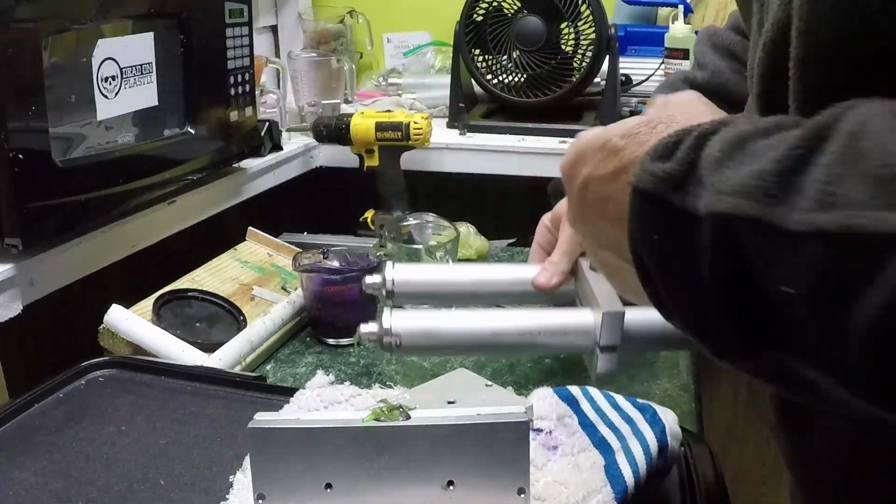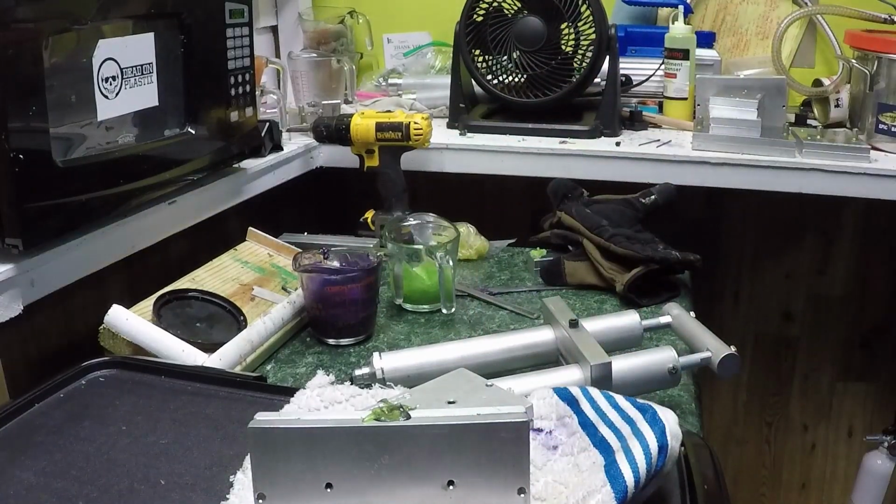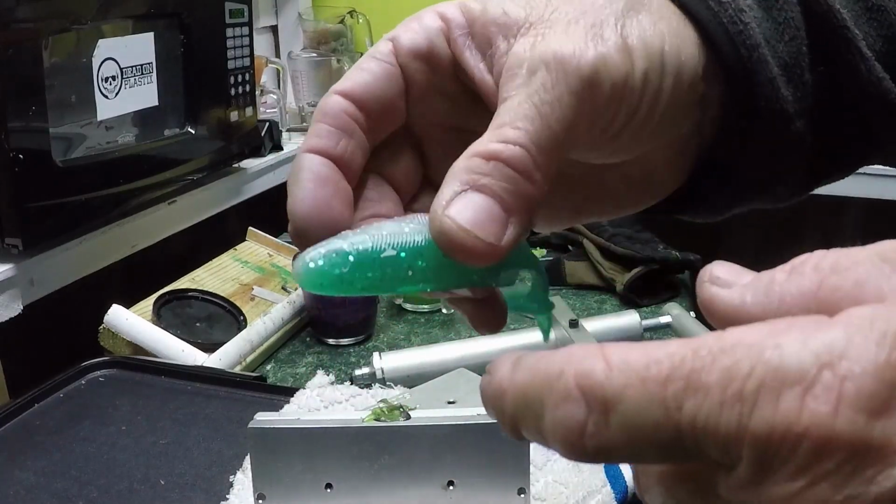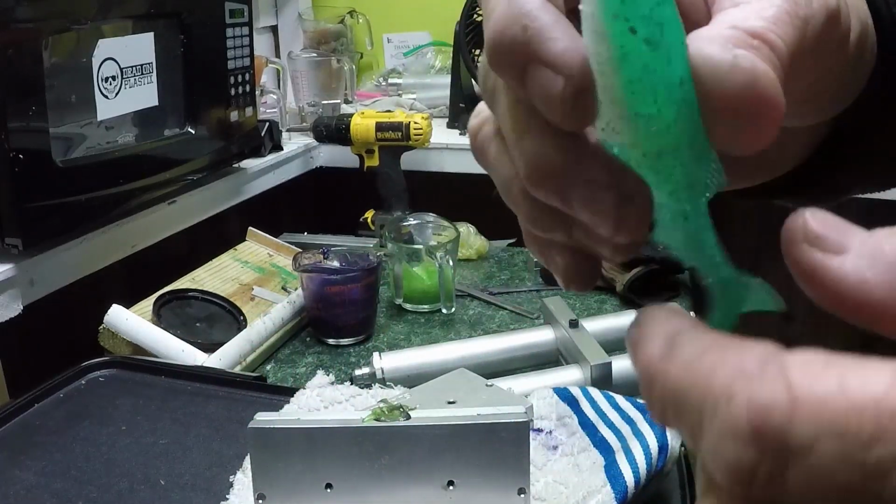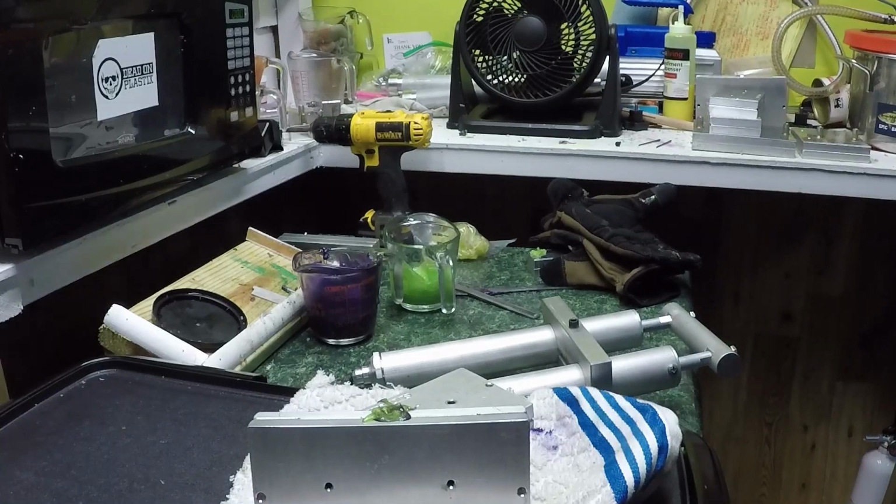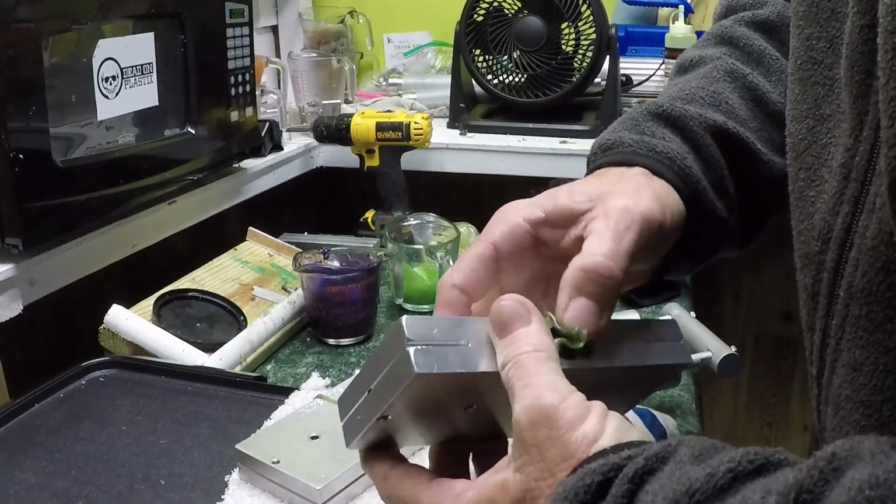The thicker your plastic's going to be, if you're pouring frogs or a big swim bait, then you need to wait longer. See, if you're pouring something this big, the green dropped a little bit on one side and the back. That's okay. Fish won't make any difference. If you're pouring something that thick, you got to wait longer for it to cool. Crappie baits cool pretty fast because they're small. All right. Let's see if we can get them open here. We'll see if we can do this all in one shot today, so I ain't got to edit as much.